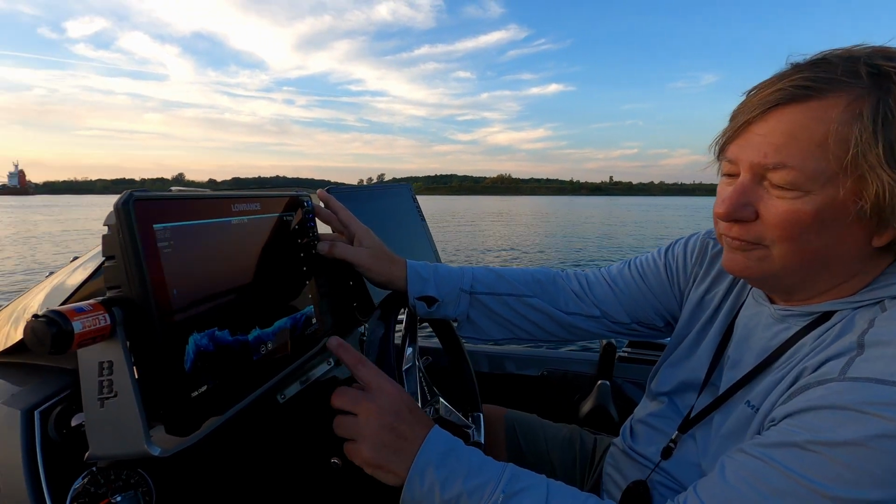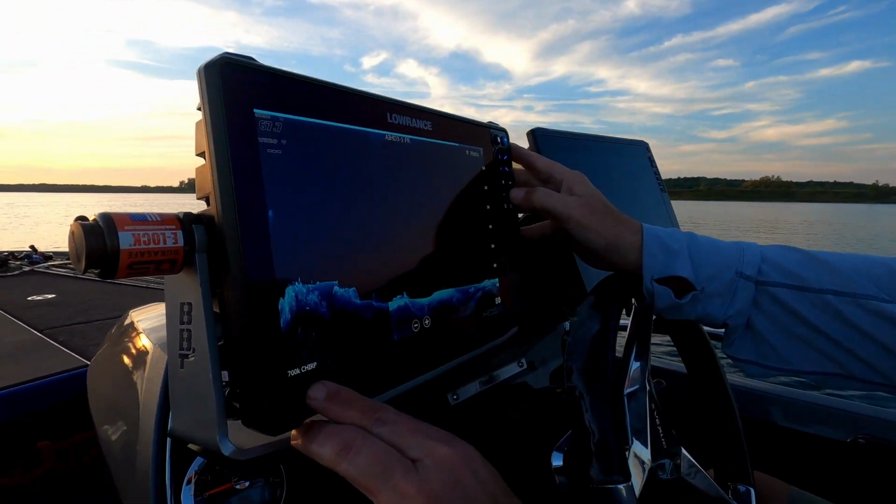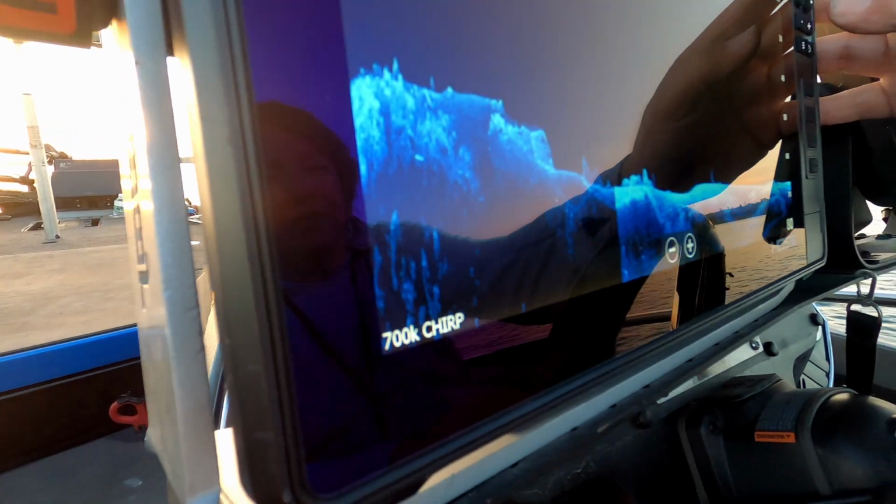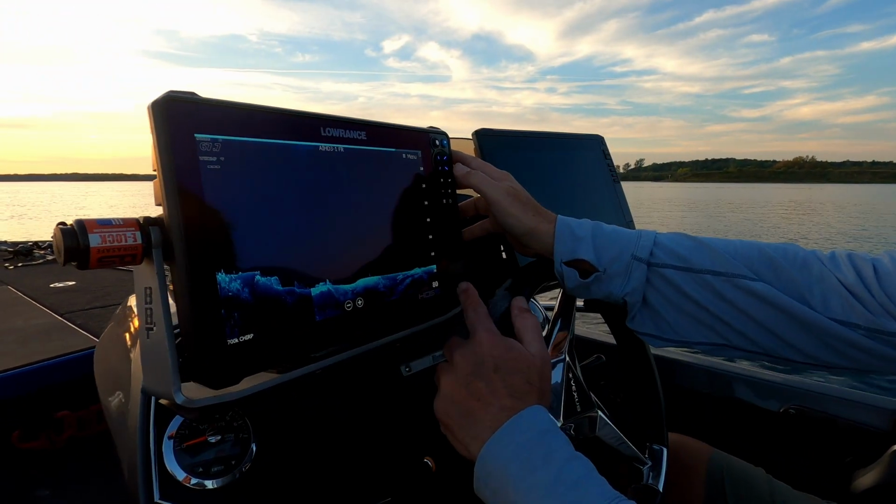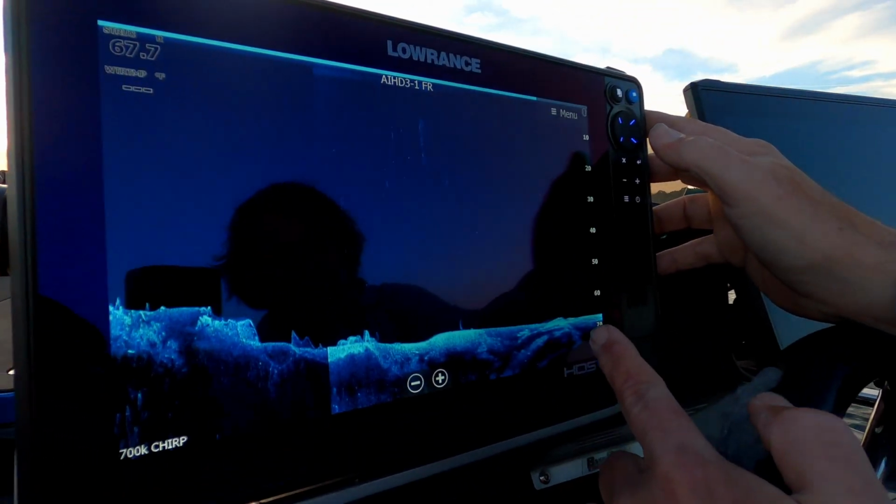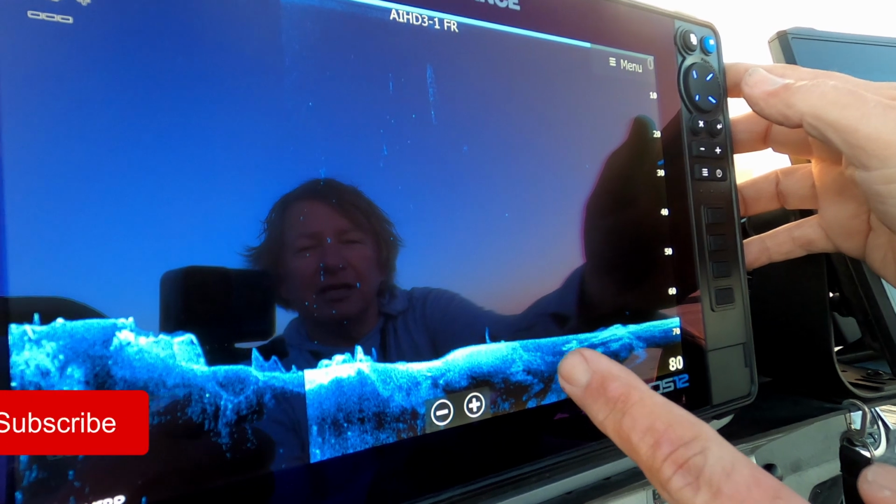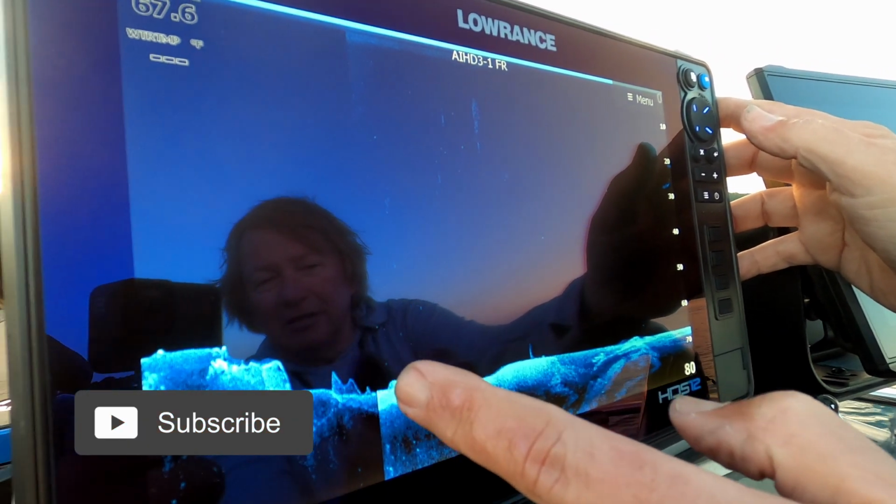If you're ever curious what frequency you're running, if you look at the bottom left corner here, it tells you your frequency. 700 kilohertz chirp. Okay, so that's your down scan. You can see that we're actually in a very hard bottom here. St. Lawrence River has a lot of rock, so you can see the different rock layers through there, different densities of the rocks. Okay, not a lot else here other than a few rocks that pop up and ledges and stuff.